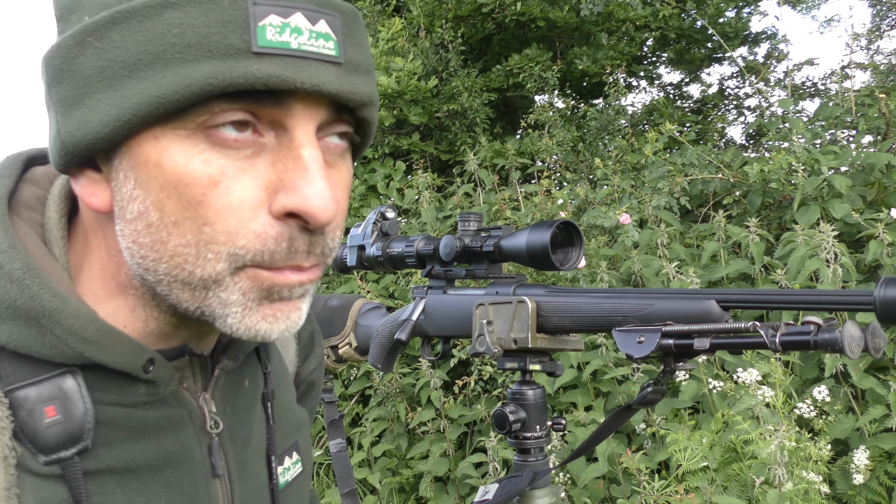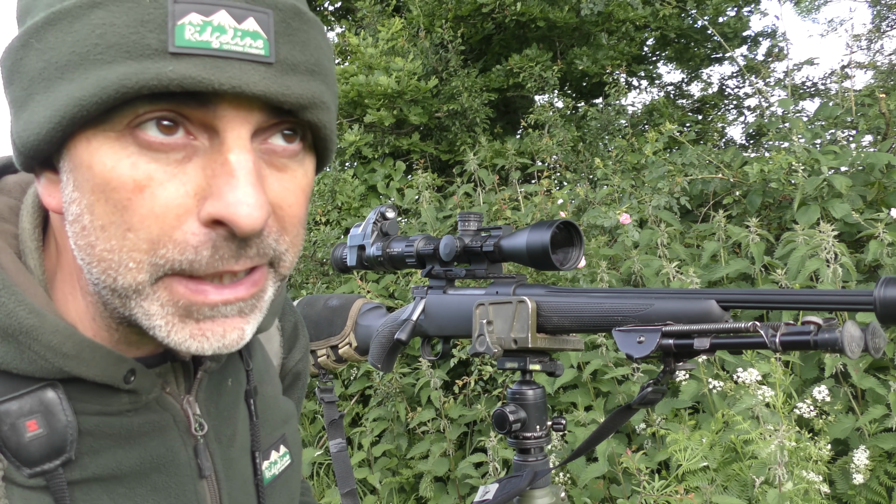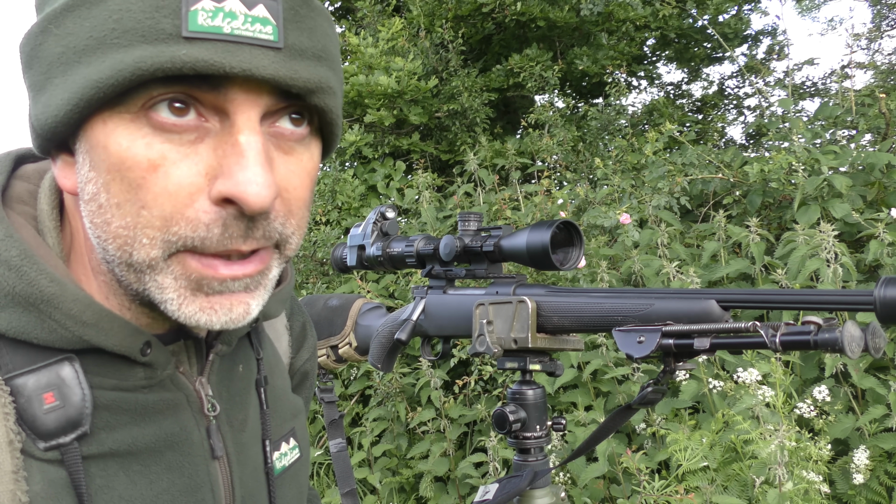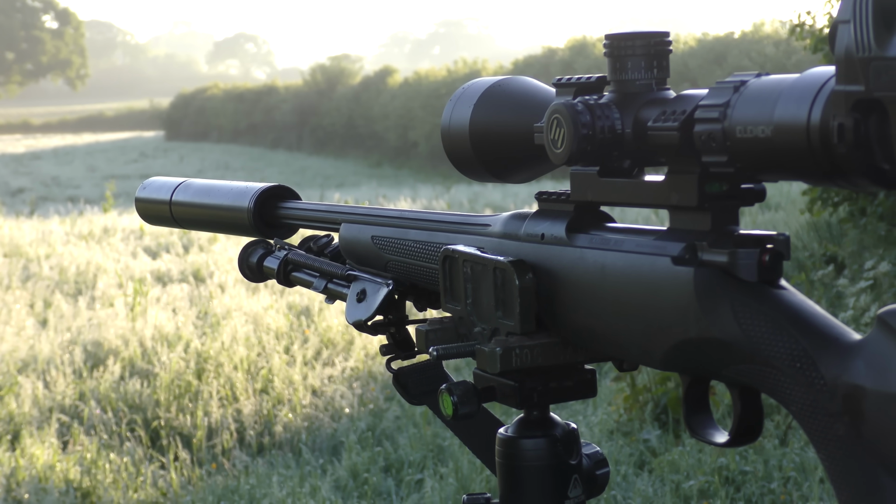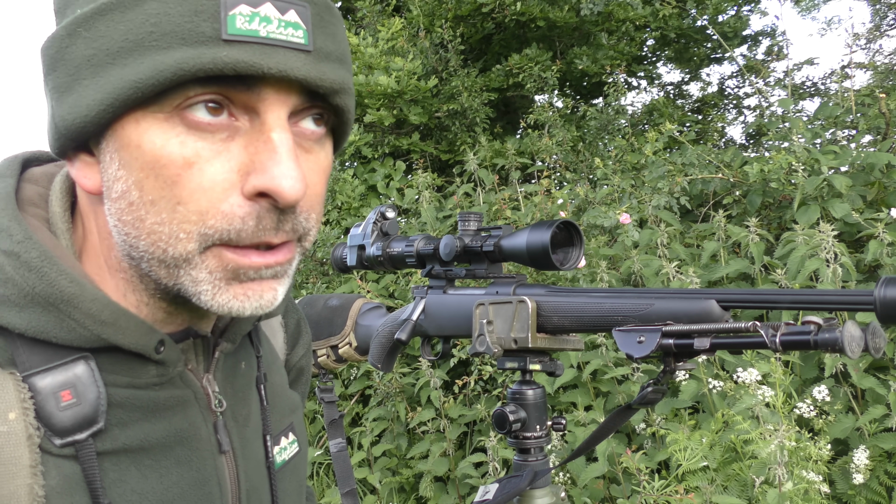Right, well, I've got what I'm pretty sure is a roe deer just feeding on the hedge line down in front of me here. So I'm going to see if I can sneak forward a little bit along this hedge to my right, get in a bit closer and have a look and just see if it's a buck or a doe.